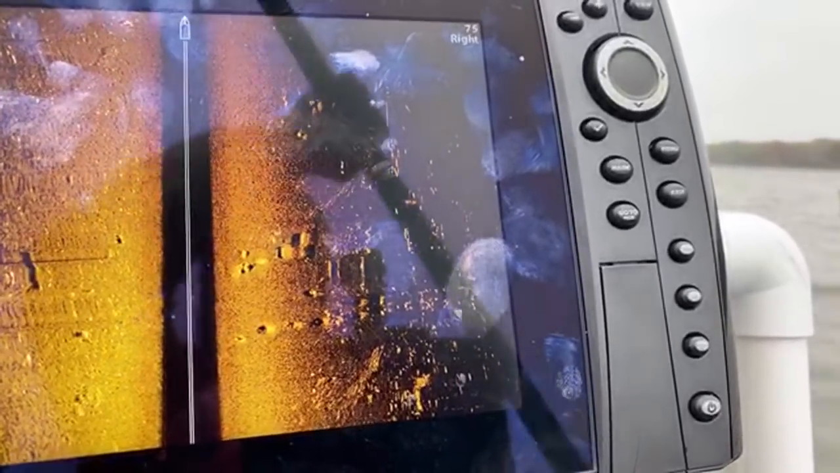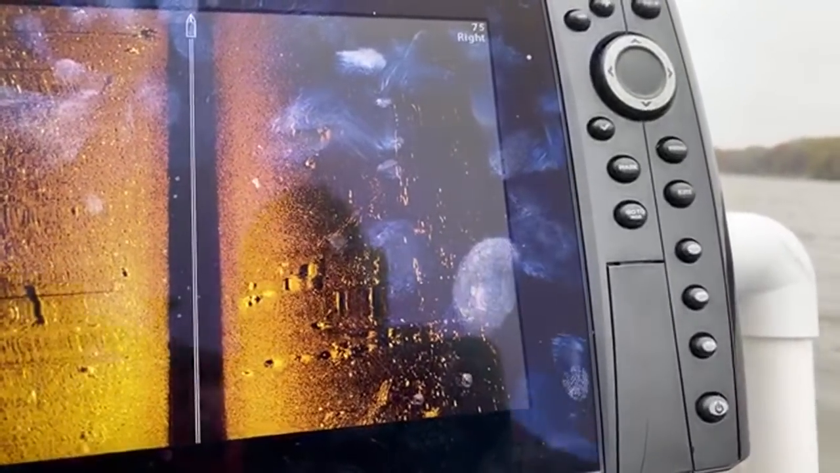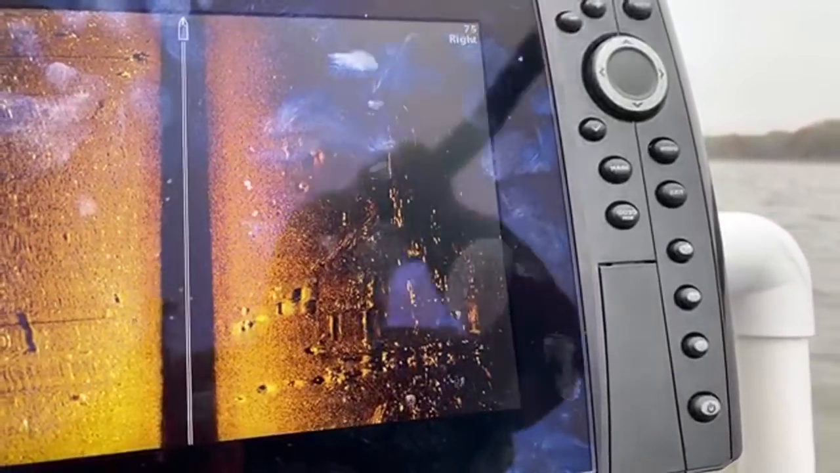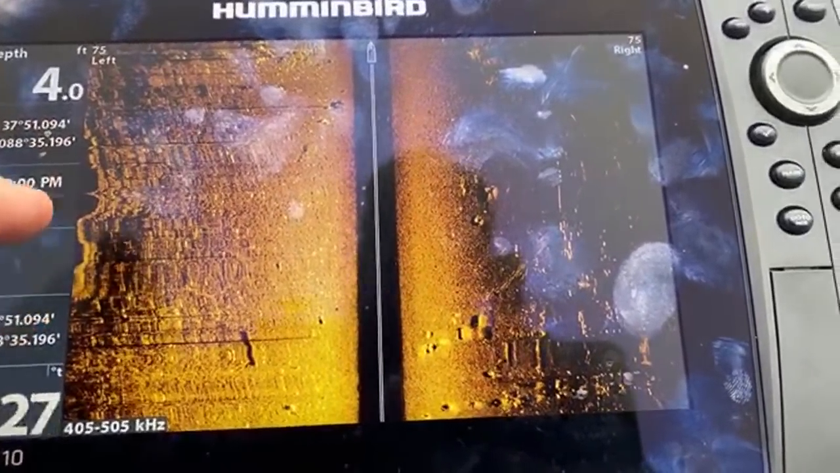All right, so we're going back over that hump. Should be. All right, so on the left, you see, that's land. I'm getting closer to the land.